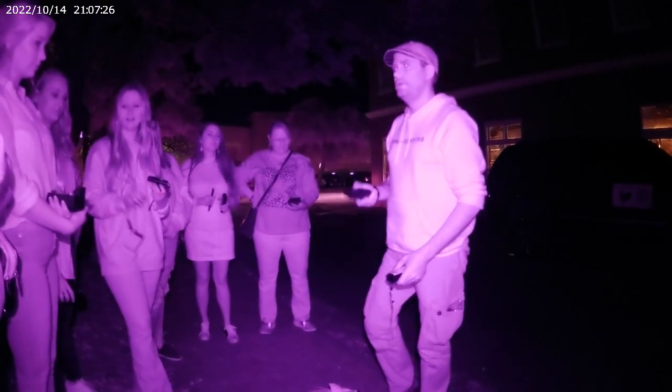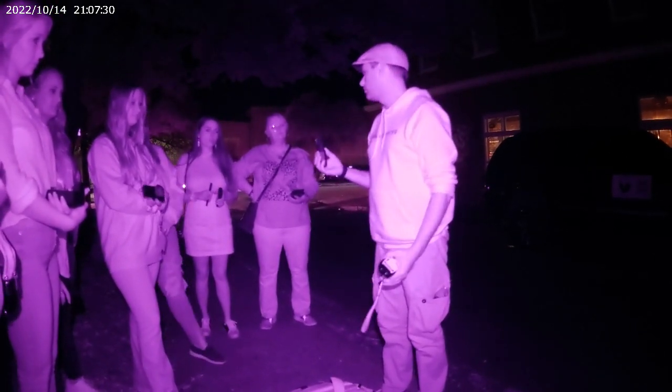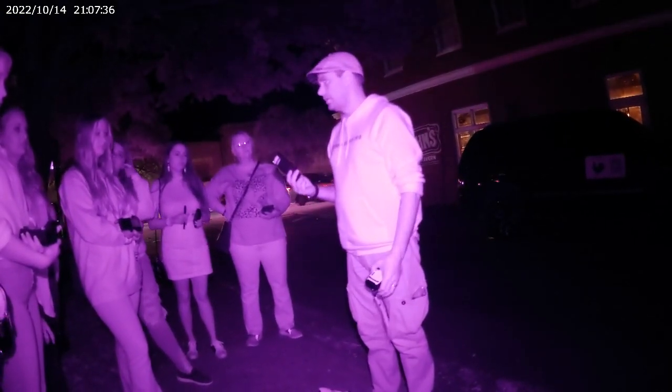Alright, so these you guys have probably seen on your TV shows, right? These are pretty much a staple for any kind of ghost hunting. I use this to debunk a lot of things. So this is an EMF detector. It's going to measure the electricity in the air for us.